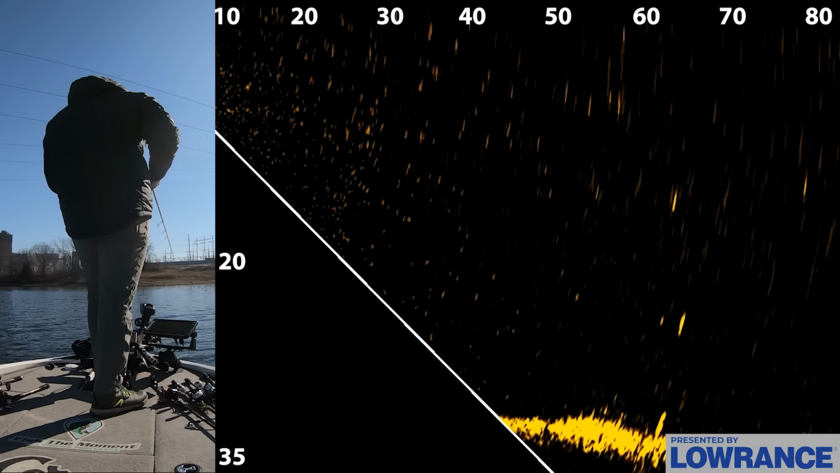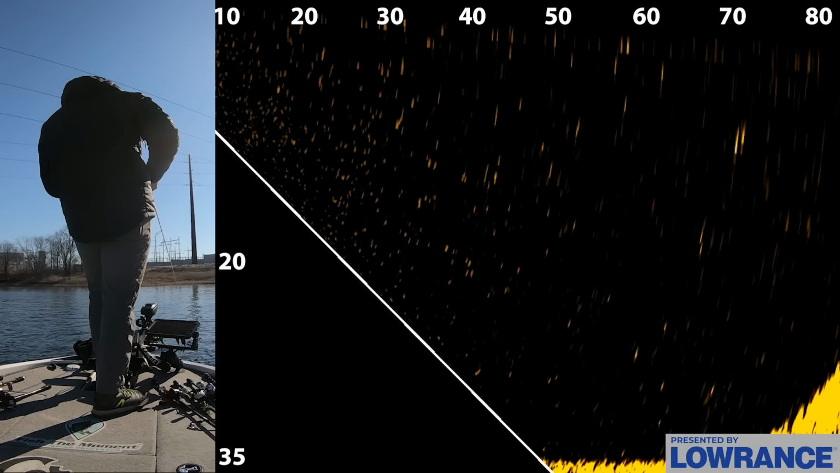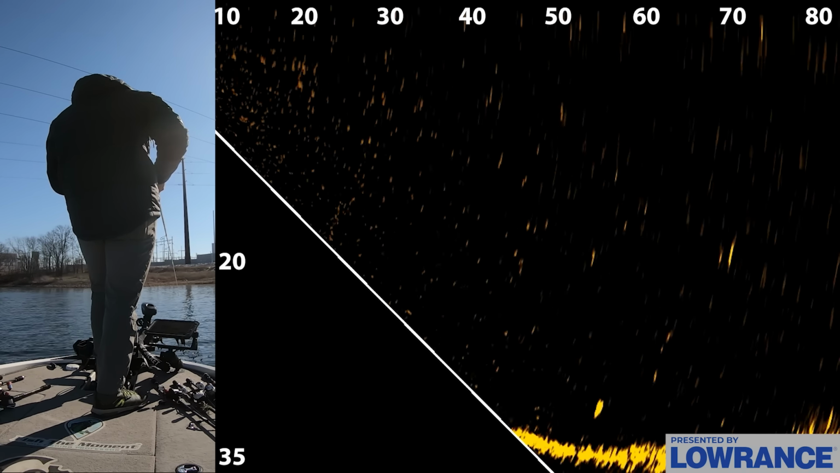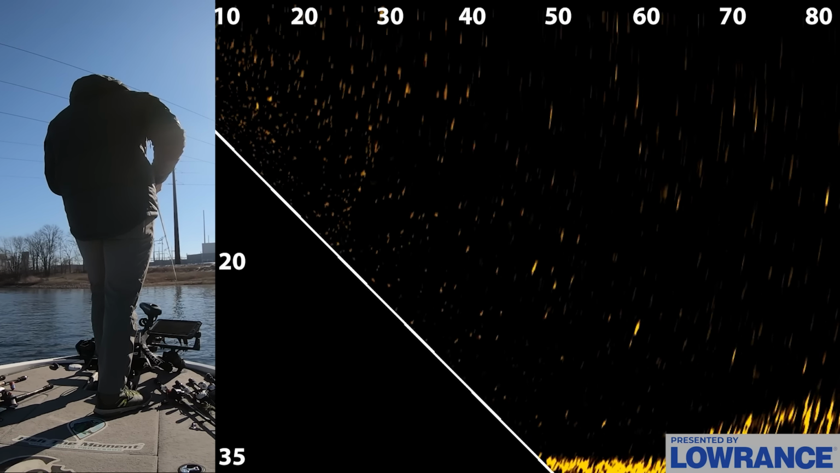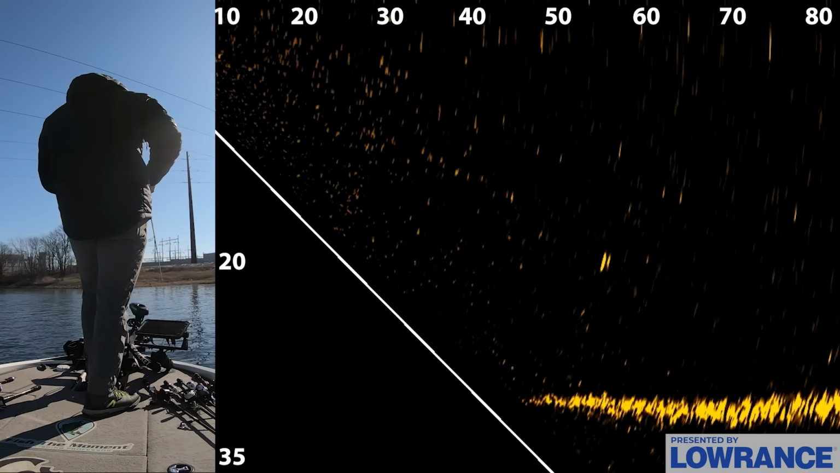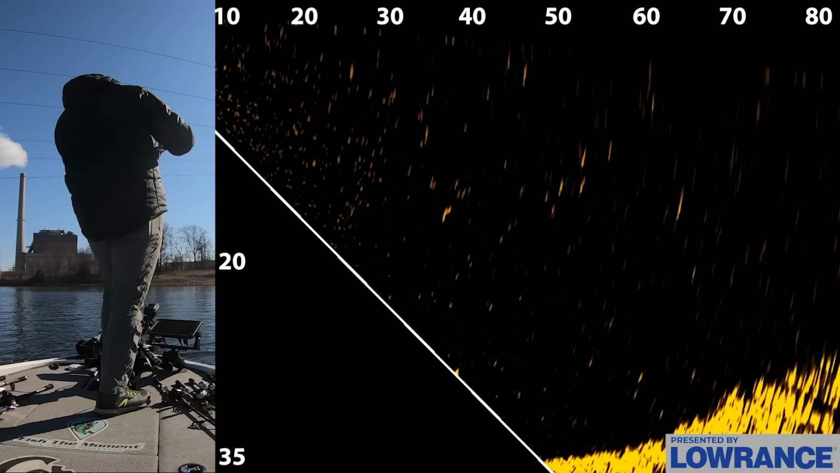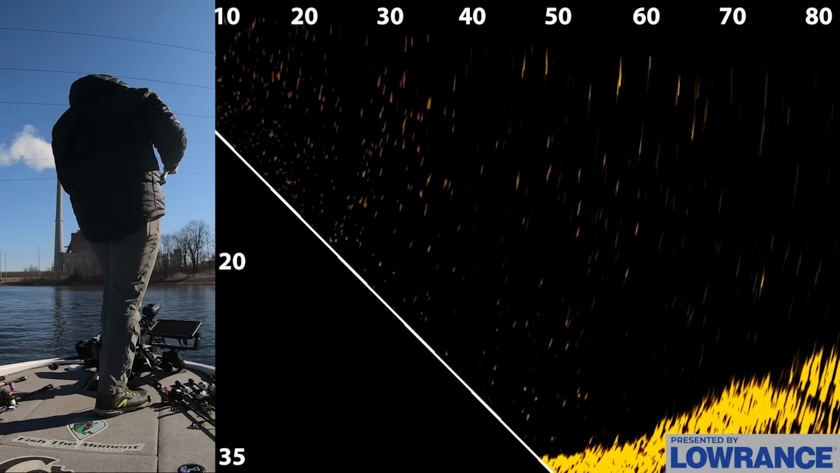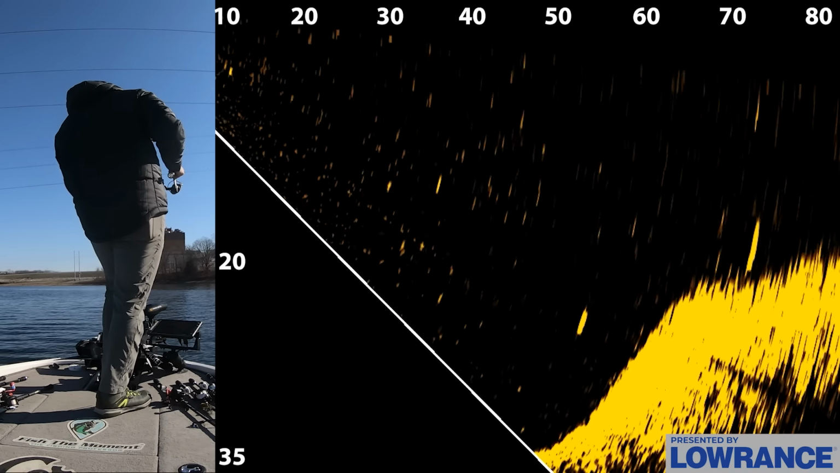But if you've never used a forward-facing sonar unit before, I don't think it's going to be that much of an issue to adapt and figure out the blind spots and all that stuff. I think it's kind of jarring going from an expensive unit to this just because it is a little bit less coverage. It's a little bit harder to track your bait, so you have to be a little bit better at casting.